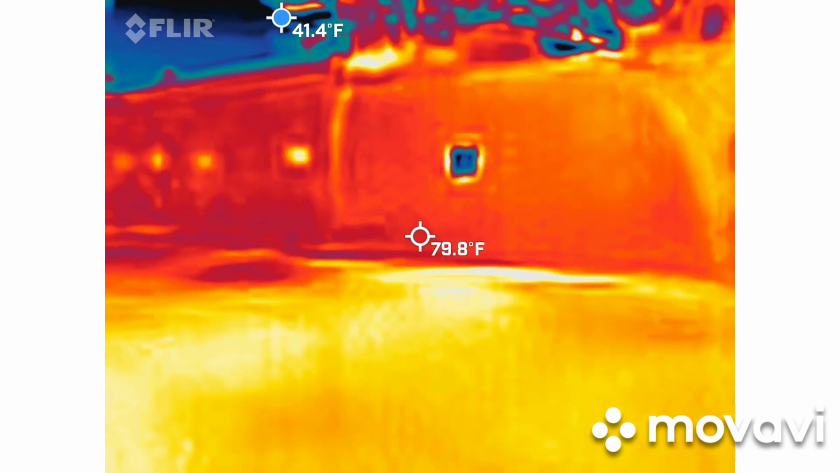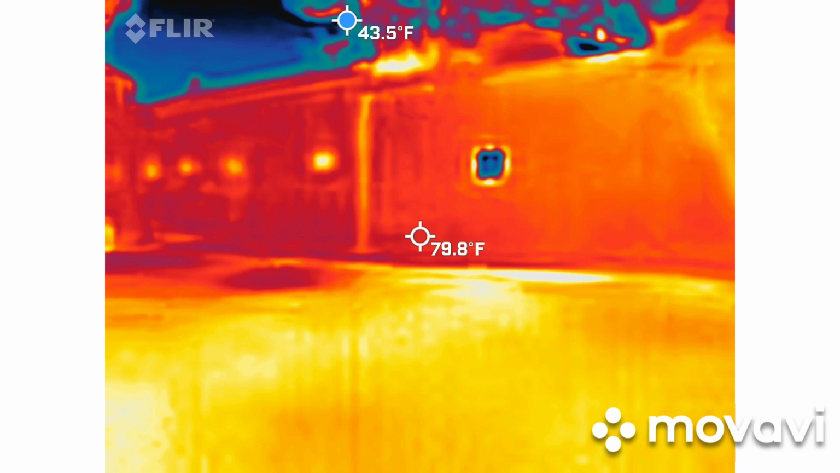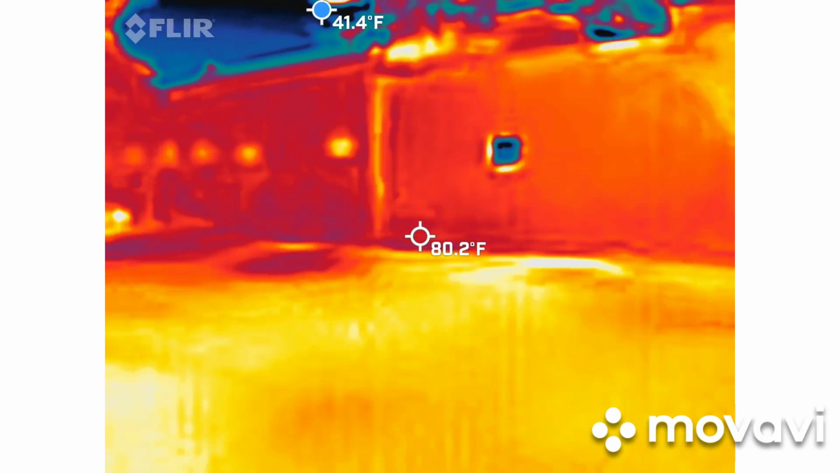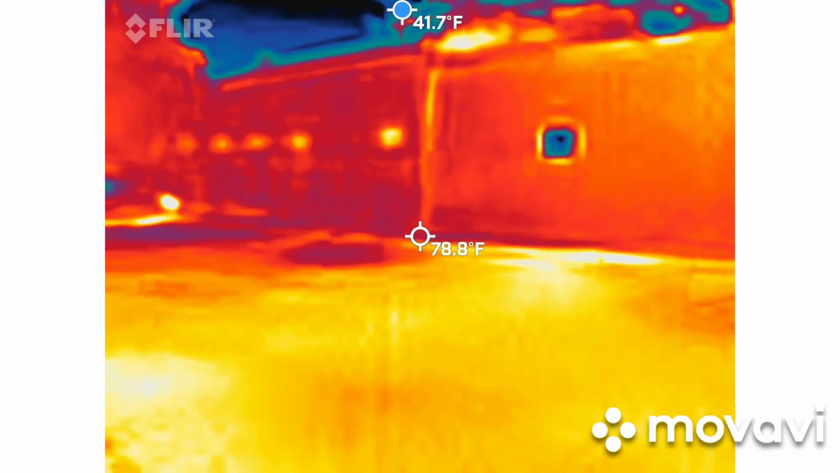But there's no reason why that one... Window. Oh, wait a minute. It's the metal over there. Oh, it's aluminum. Aluminum goes the opposite way. Okay, that makes sense. So 80 to 40. Got it. You just got to know what's going on.